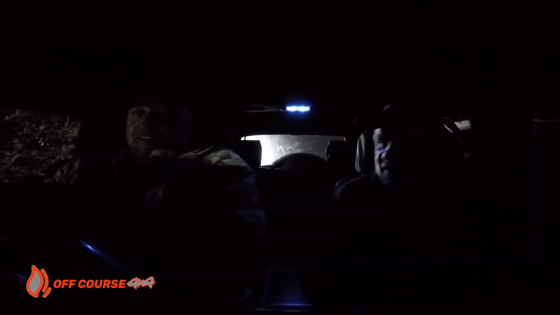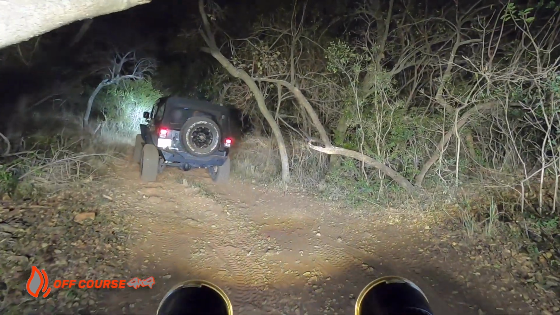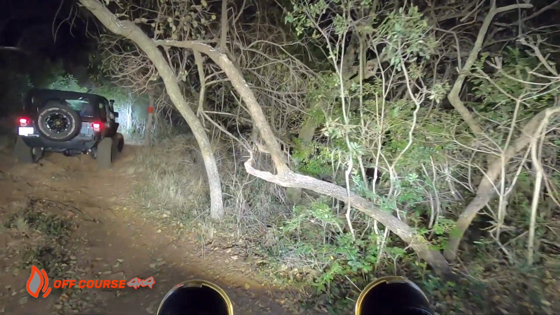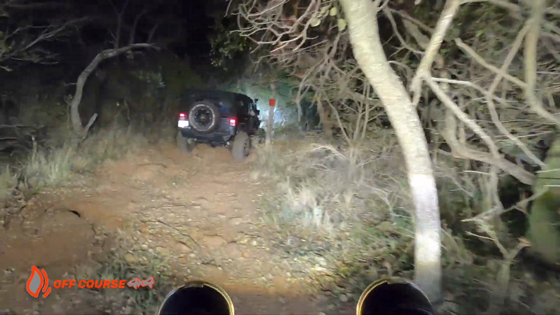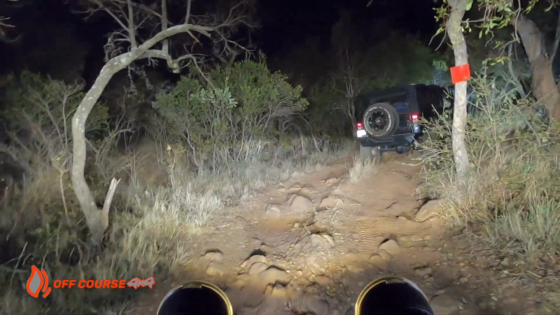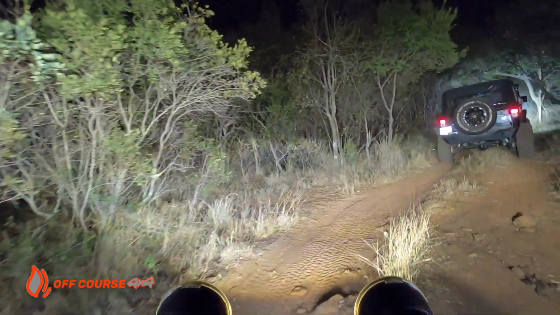The 4x2 battled a little bit there, Marius. Yes, he battled a lot there, and I think he was going to do a little bit of damage to what was left of his diff if he carried on like that. But Yapi gave him a nice line there where he managed to keep all four wheels on the ground, and obviously then the driven back wheels managed to actually get him up the hill. So yeah, it was good spotting there by old Yapi.